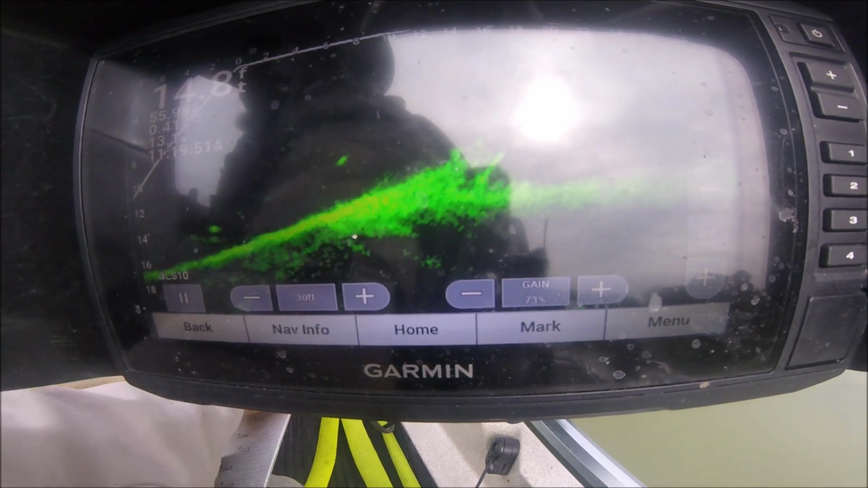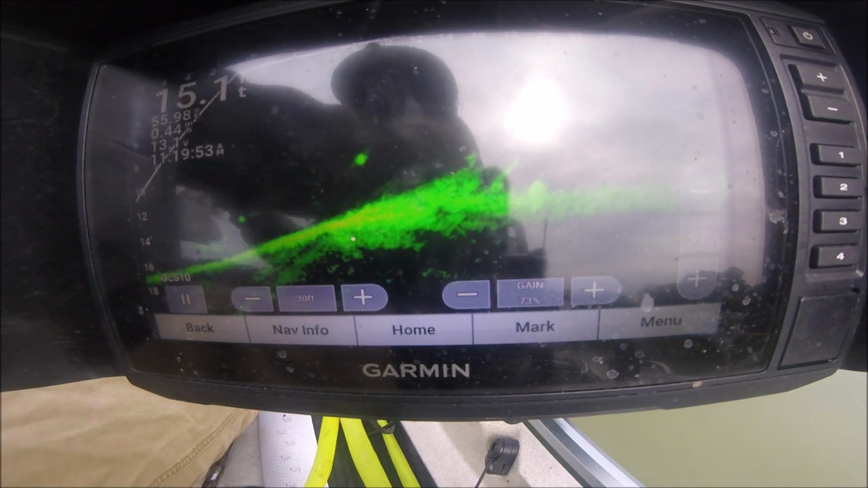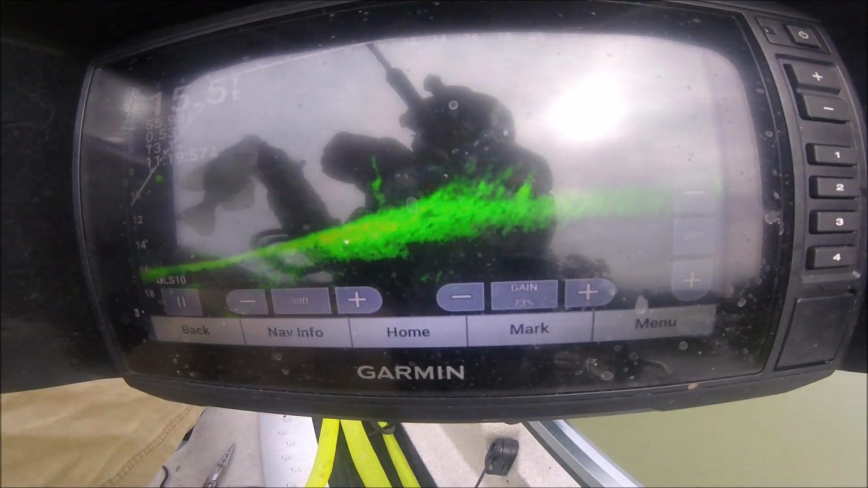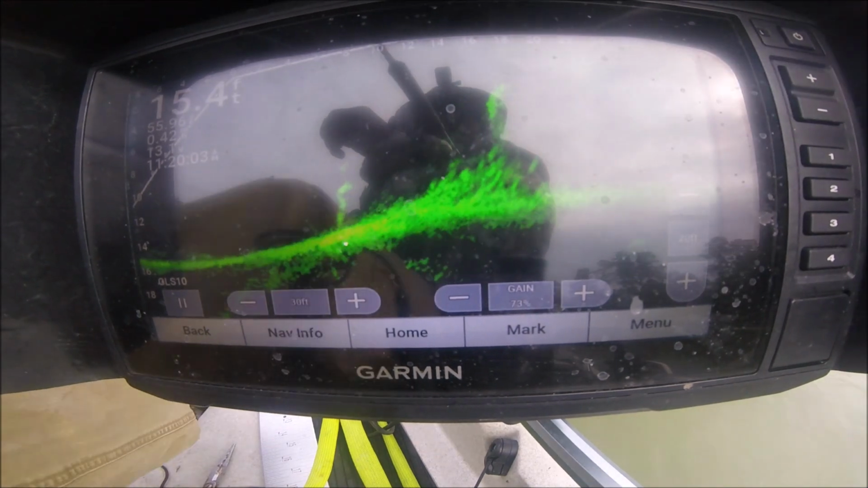Short. On that wind, y'all. Yeah. So they're on the top side of that pile.